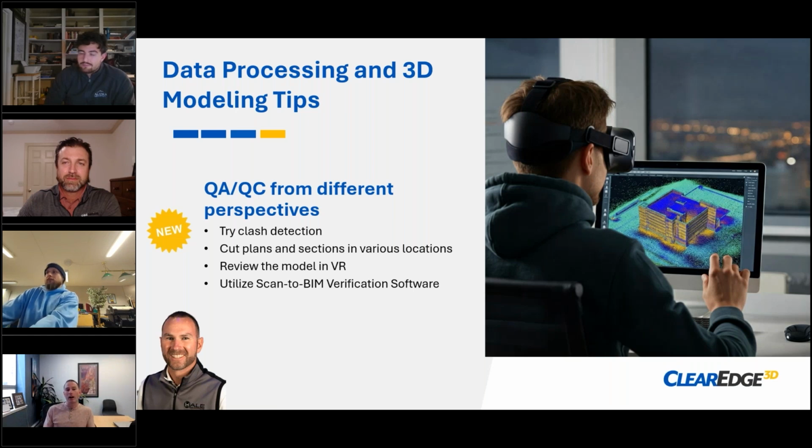Another great one is VR. It doesn't necessarily have to be a point cloud, but reviewing your 3D model in VR, walking the space, putting yourself in human perspective inside that space, I guarantee you will find another 25% of errors in that process, just looking at that data in a different way.